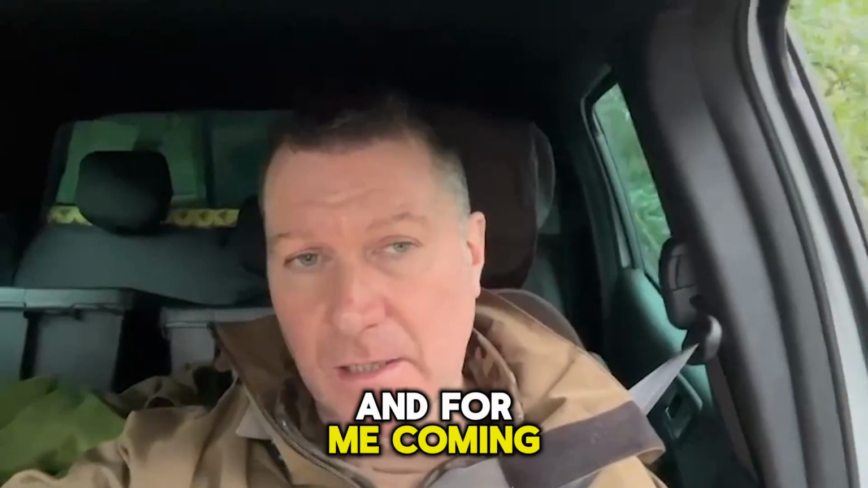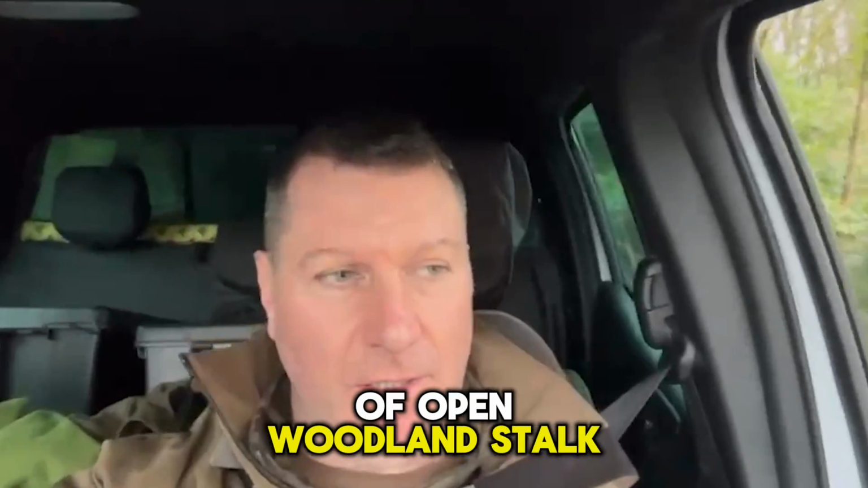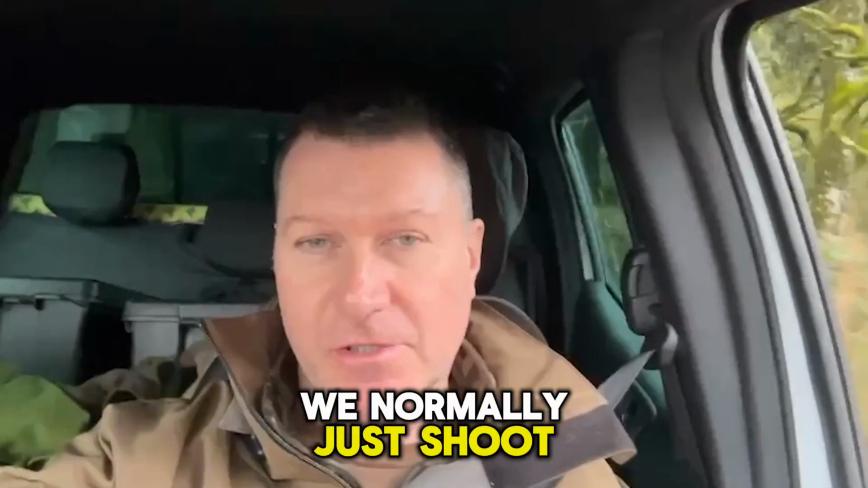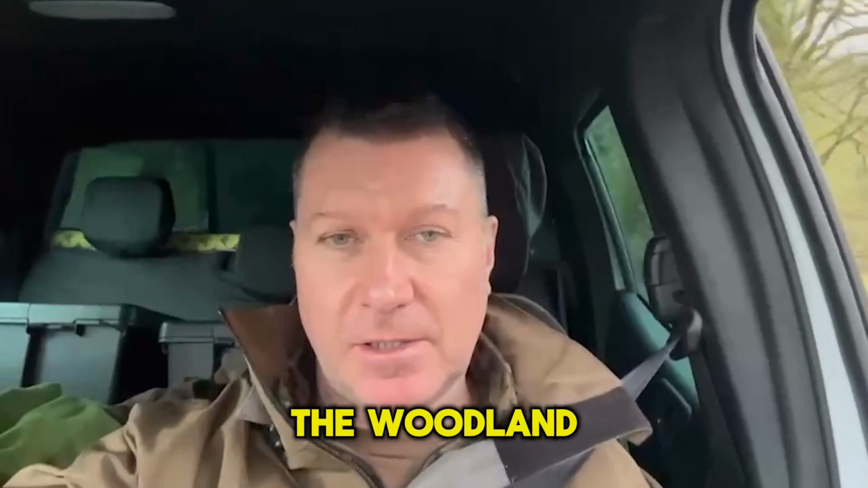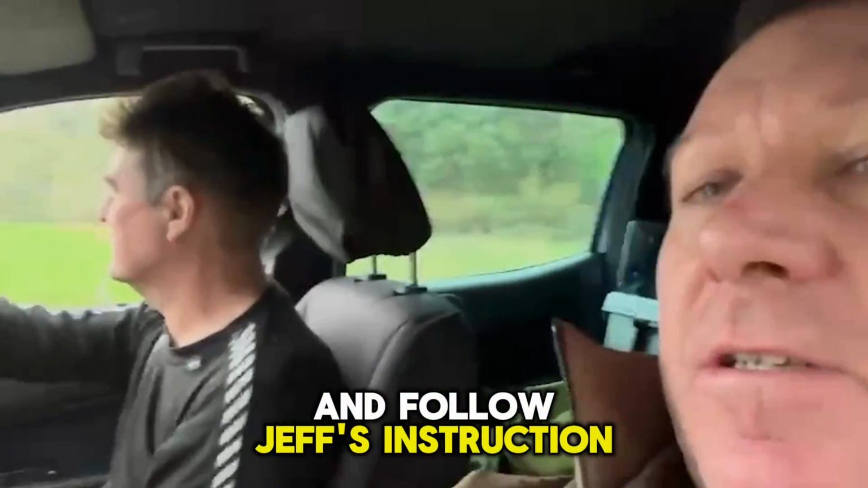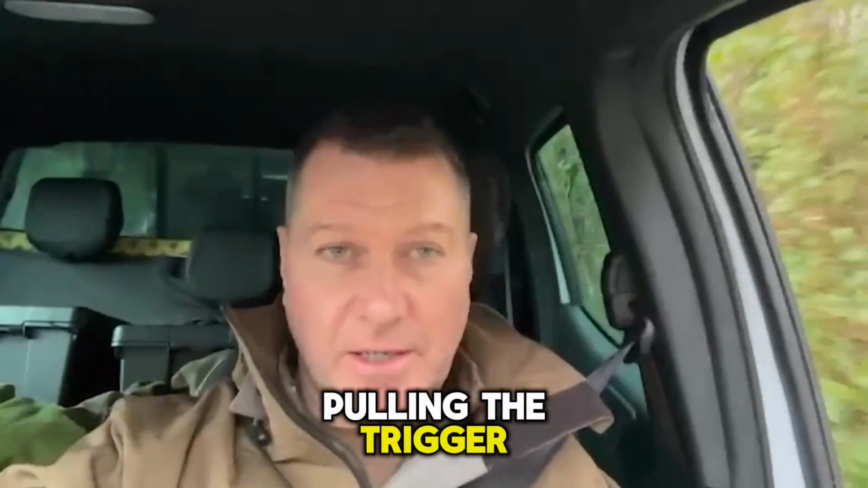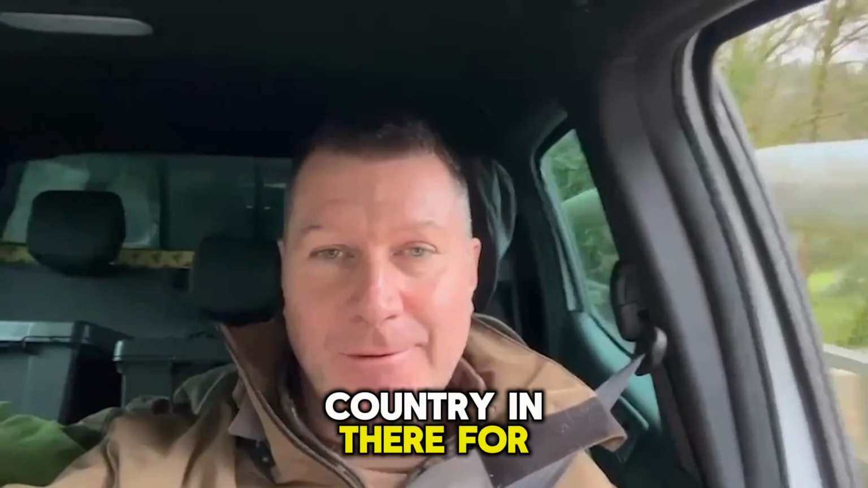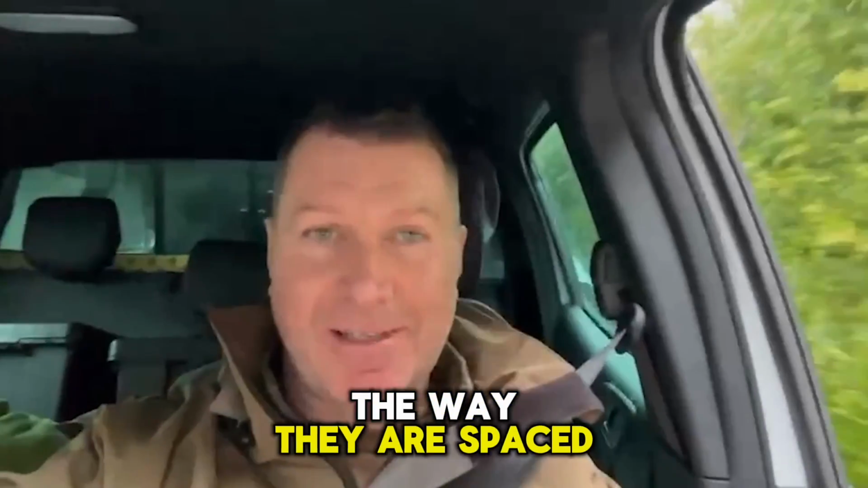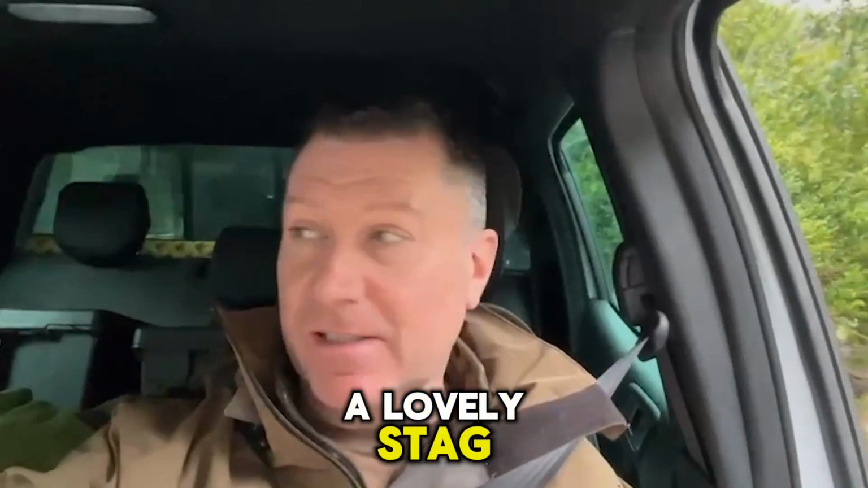And for me, coming down from Scotland to do a sort of open woodland stalk is really unusual, because we normally just shoot the rides in the valleys. To work through the woodland and follow Jeff's instruction was an absolute joy. It's not all about pulling the trigger. Just great fun, sort of Robin Hood country in there with those trees and the way they're spaced. But a brilliant morning, and great to see a lovely stag.